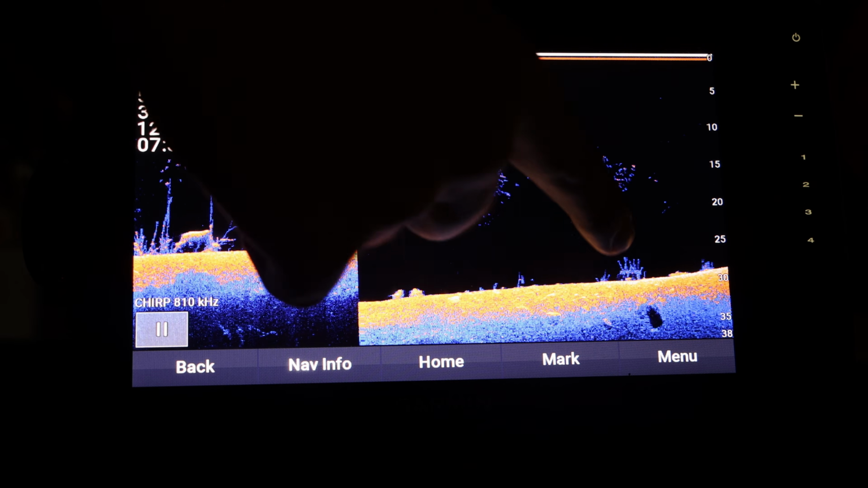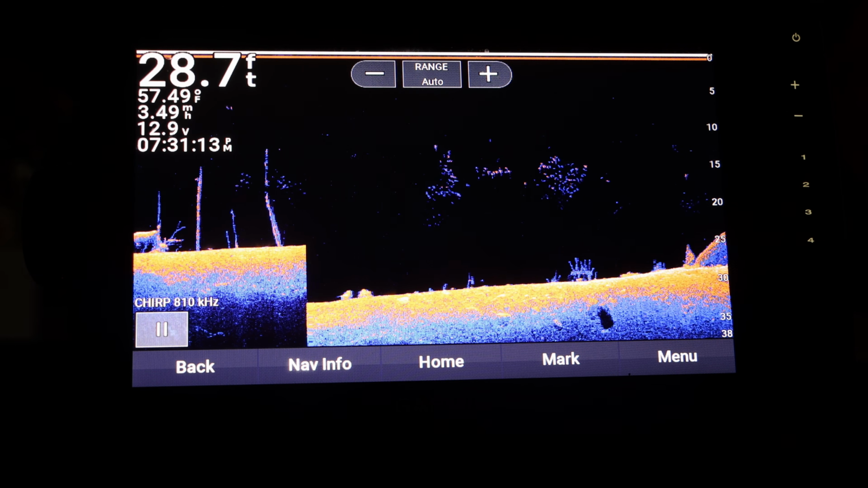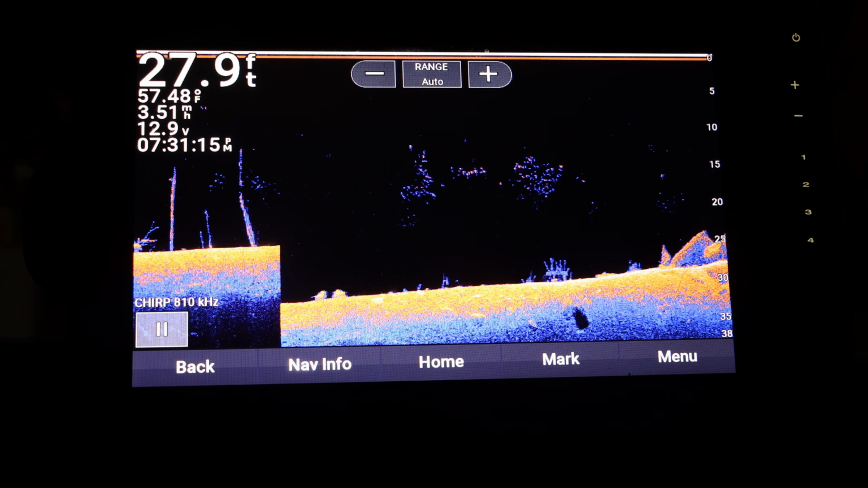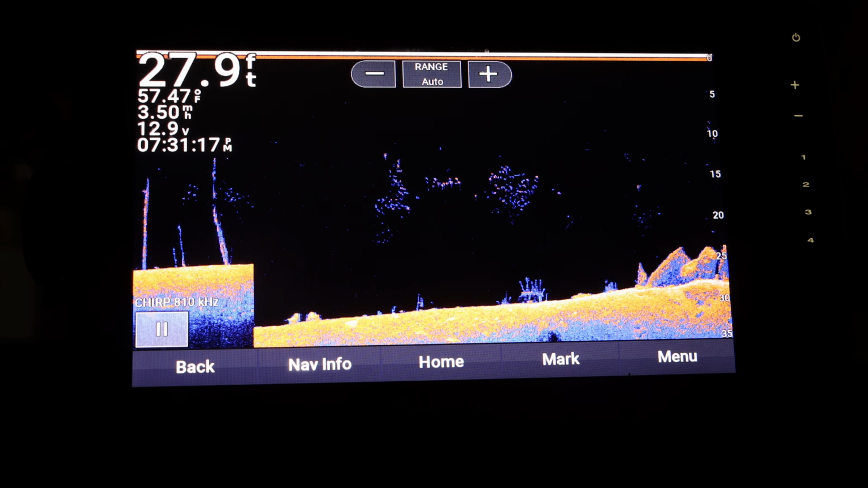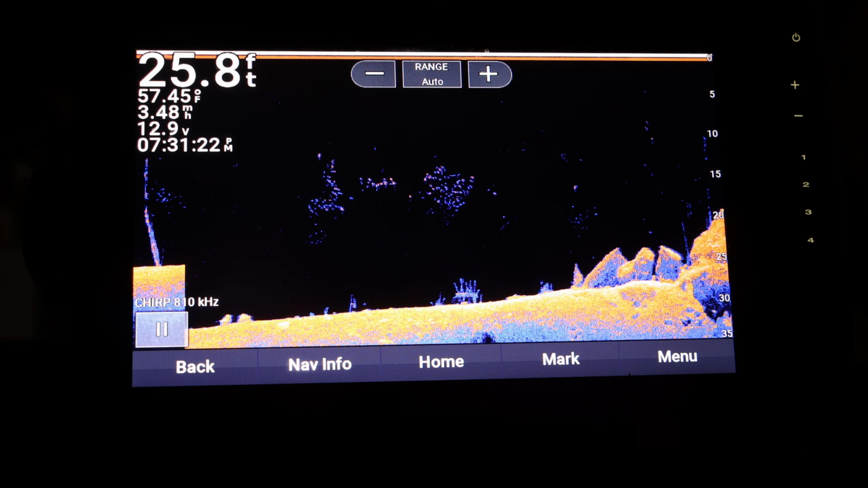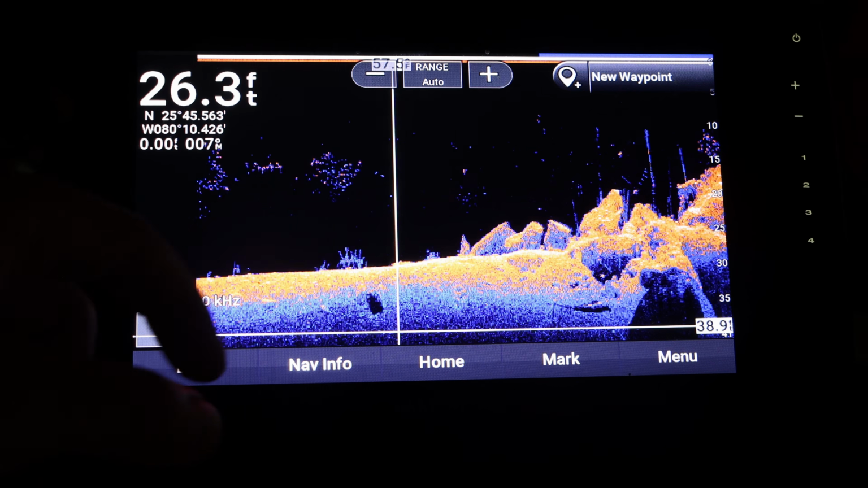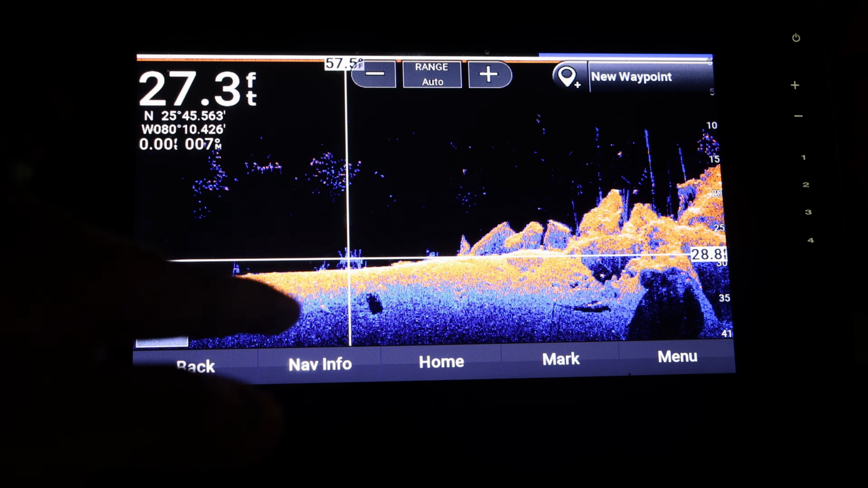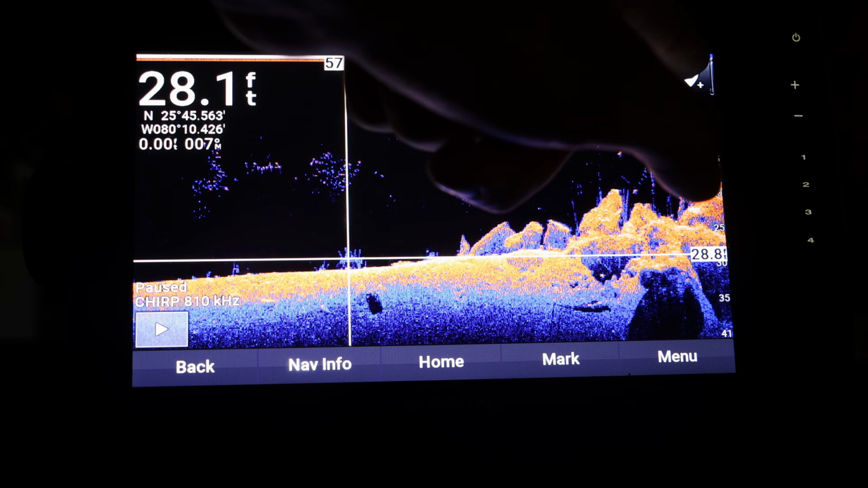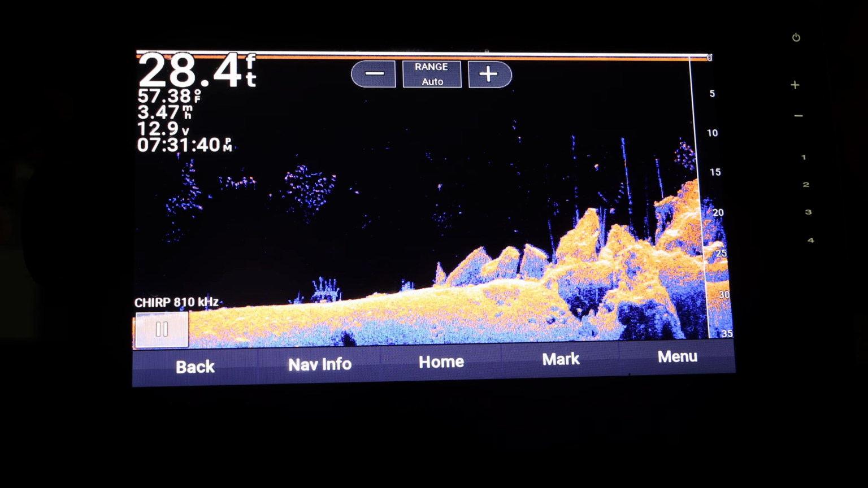So you can see this is some brush. You can see that this is maybe some bait fish right here. That kind of looks like a rock over there, or some rocks. It is a really useful tool to have, especially whenever you're out on a new body of water, because let's say you want to mark this brush pile, you just hit pause right here. You click on it, and right here you can set a waypoint. I'm not going to do that, but that's how you would do that.